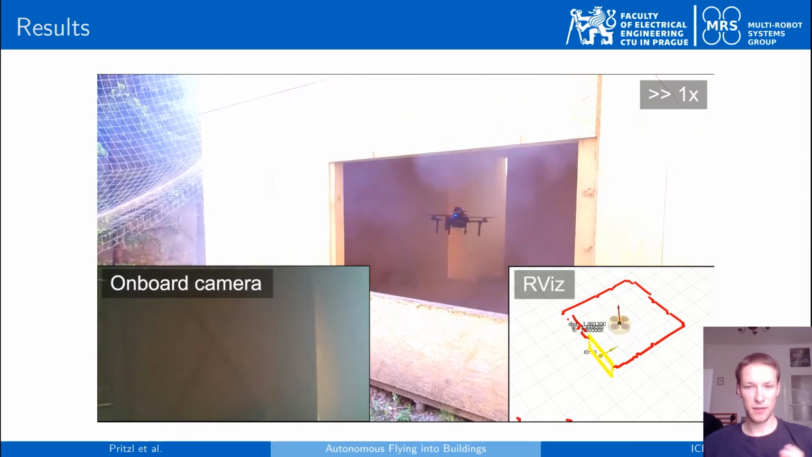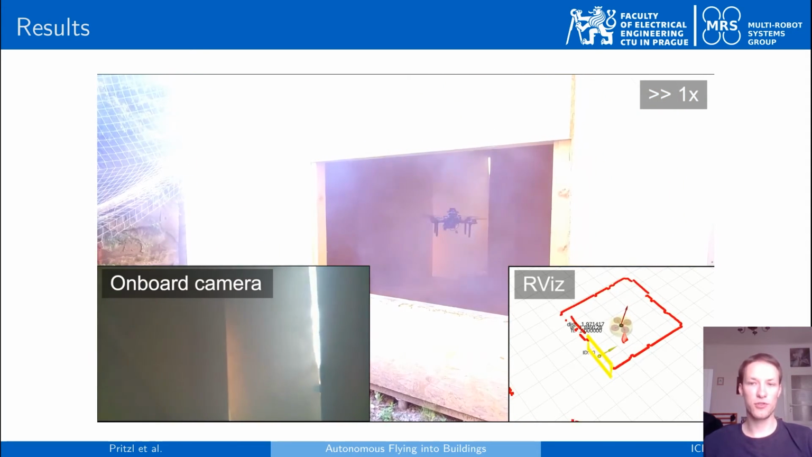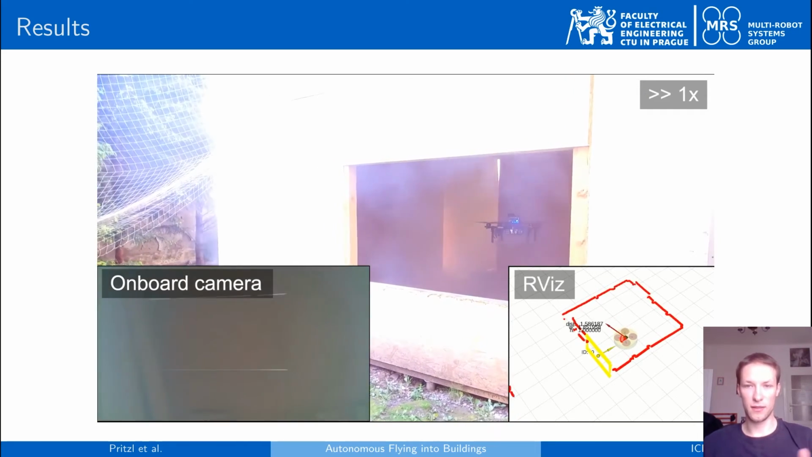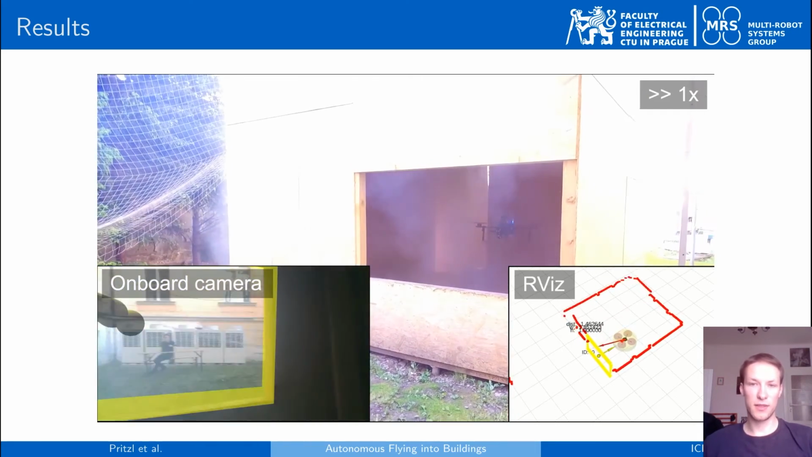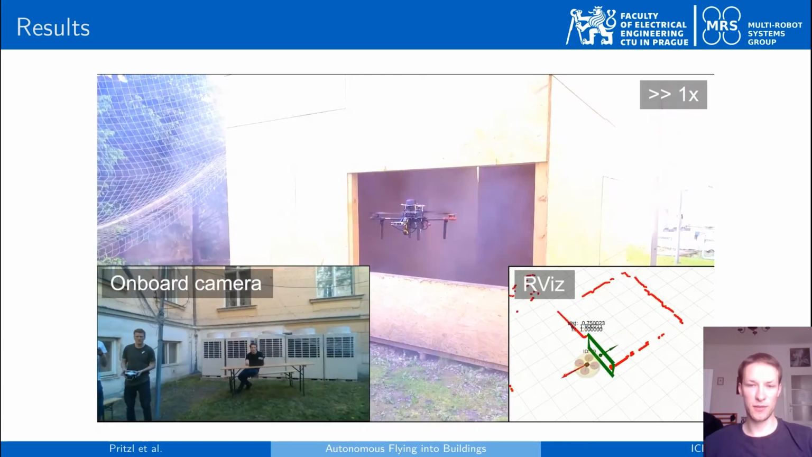This experiment demonstrates the robustness of our approach to different environmental conditions and shows that it can be used even under decreased visibility conditions in smoke.